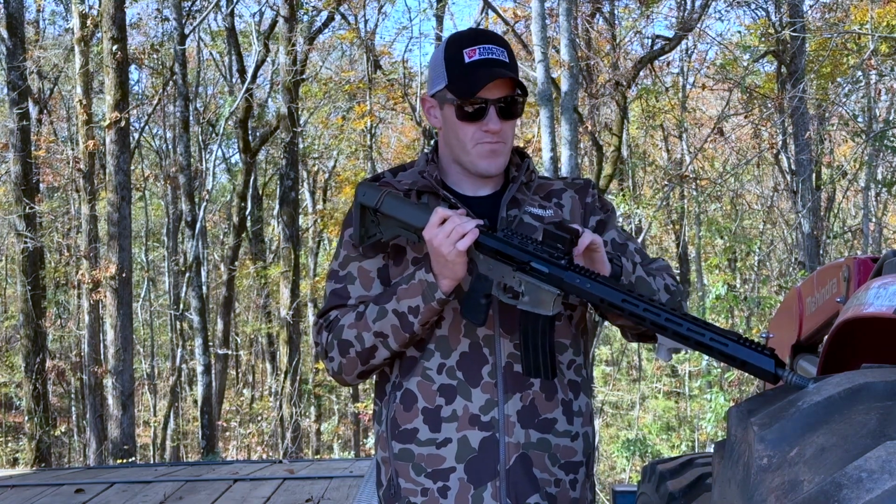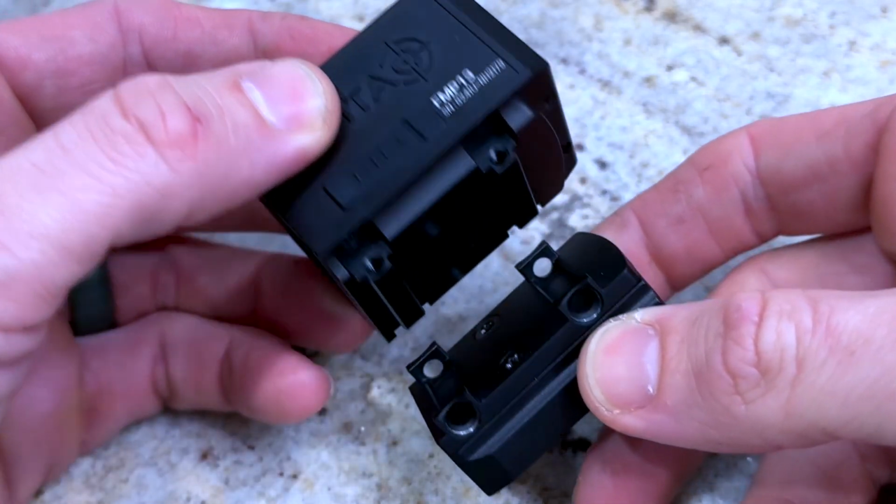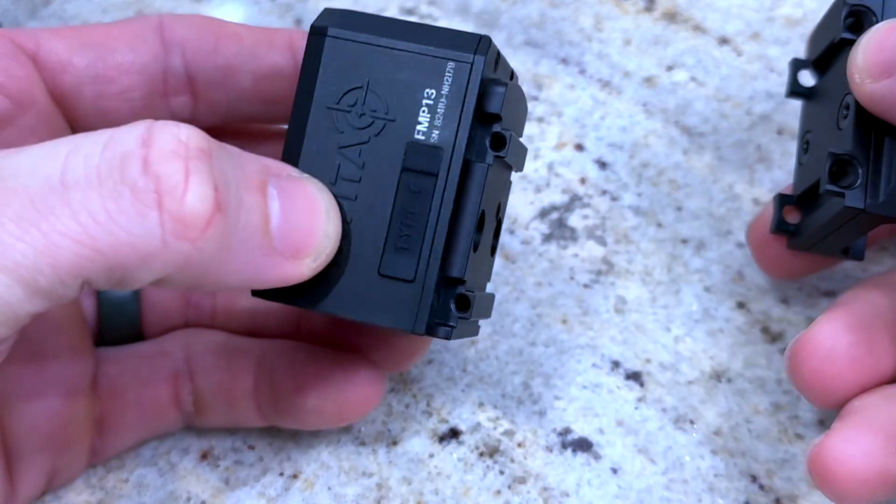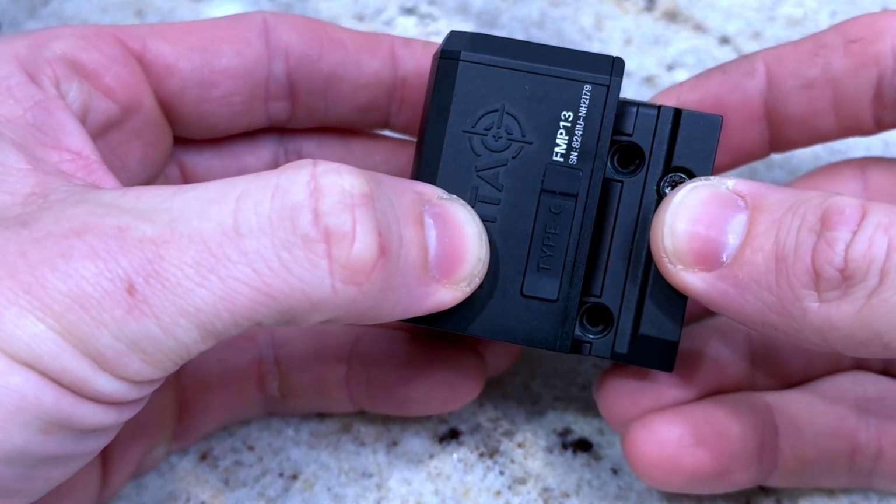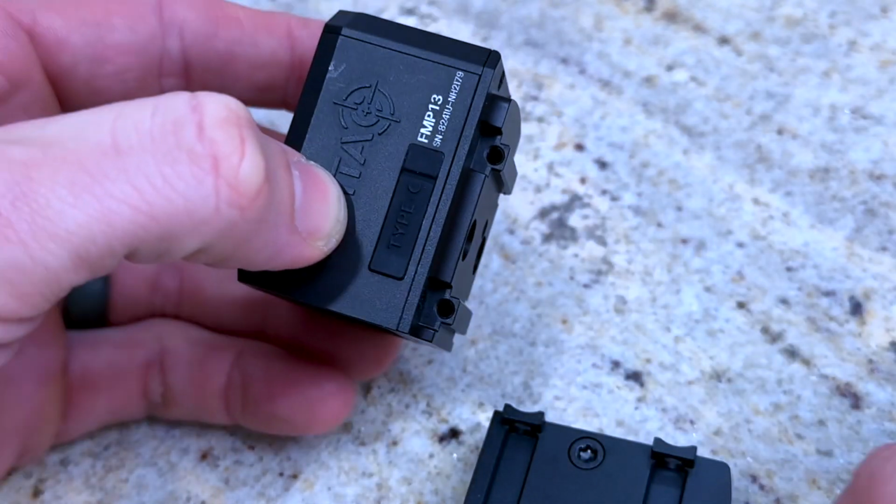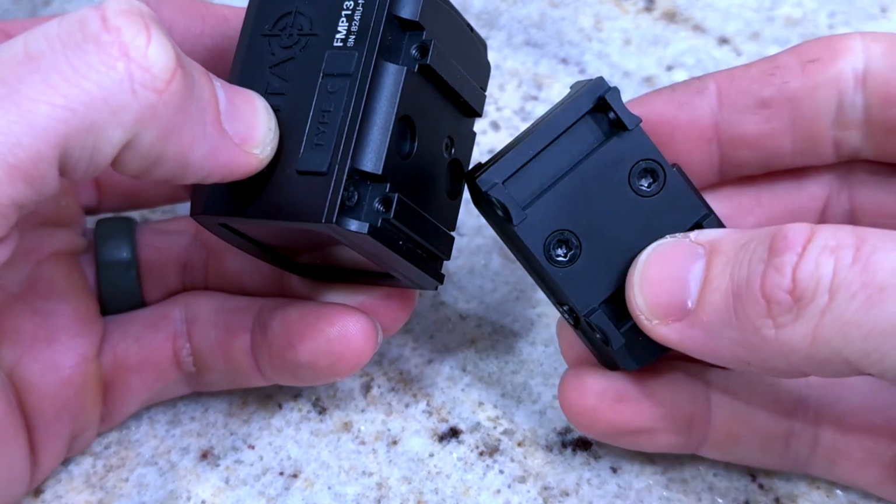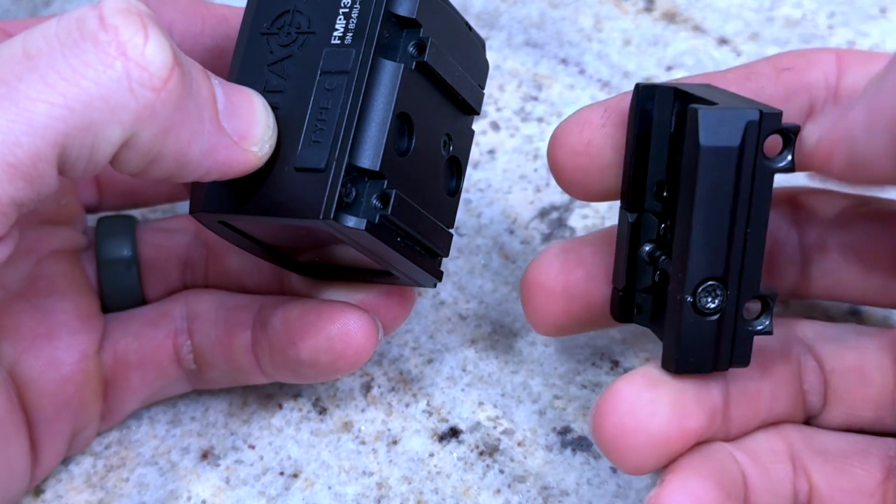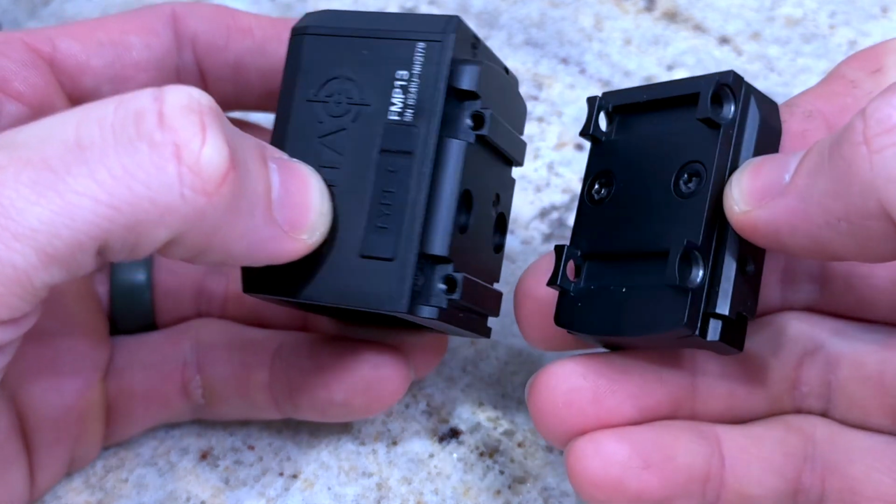The way it does that, it's got this little plate right here that's got 4 screws, 2 on each side. That plate mounts to the RMR plate, and then the sight mounts on top of it and screws in to the sides. I'm pretty sure they do that because you can't get to the RMR screws from the top, because this is a closed sight. It's not like an actual RMR where you can put screws through the sight.